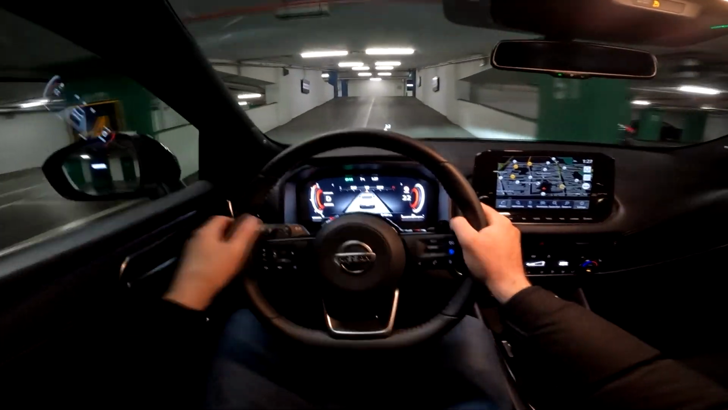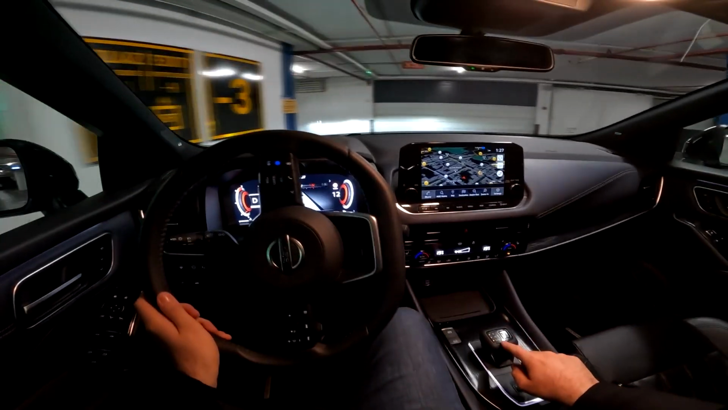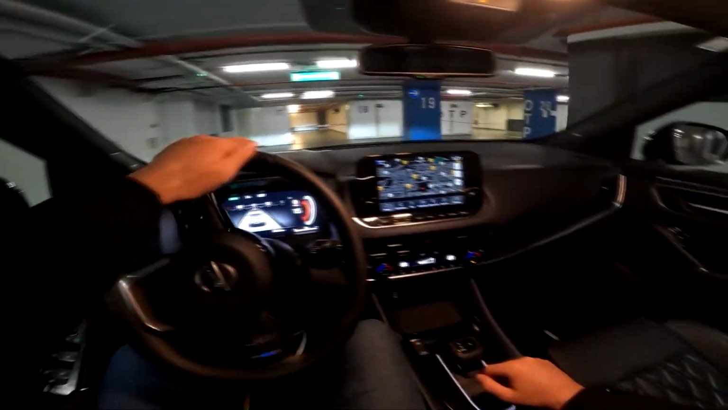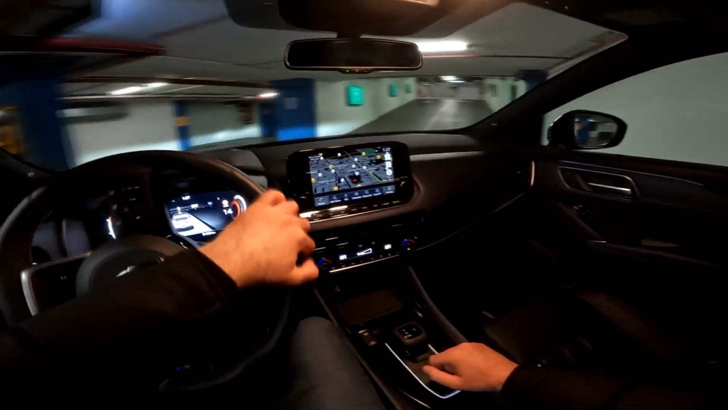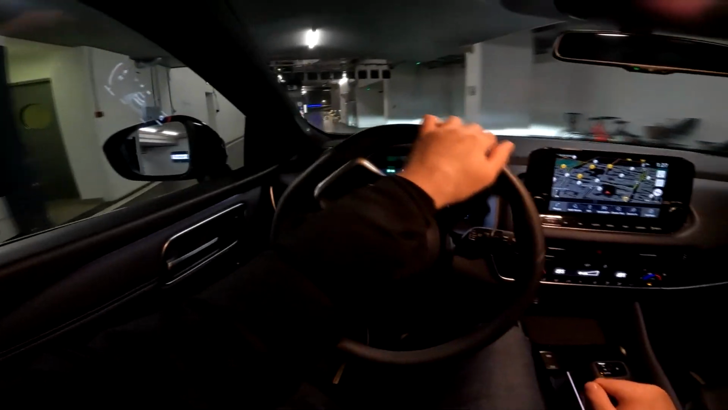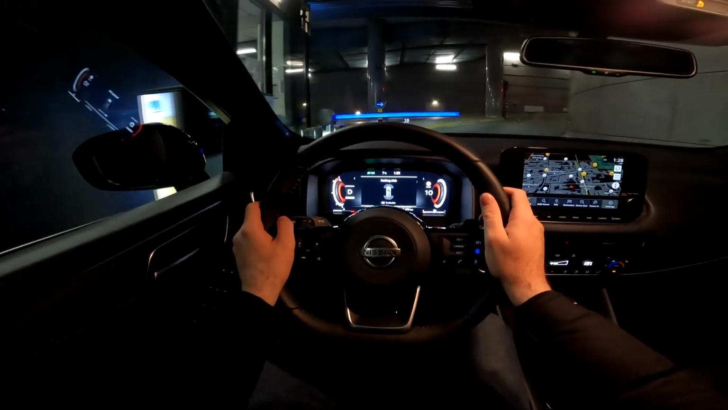So we have the front wheel drive here, but you can also get the all-wheel drive if you want. And speaking about the transmission, as I said, Xtronic CVT here, but you can also pair the car with the manual. So a lot of options. If you go for the all-wheel drive, then you need to go for the automatic transmission. And now we will go outside of this huge garage. And yeah, well, we will go on a nice relaxed drive around my hometown of Zagreb, and I will show you this car in detail.